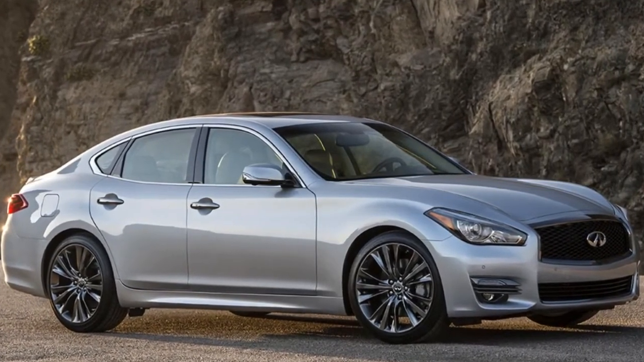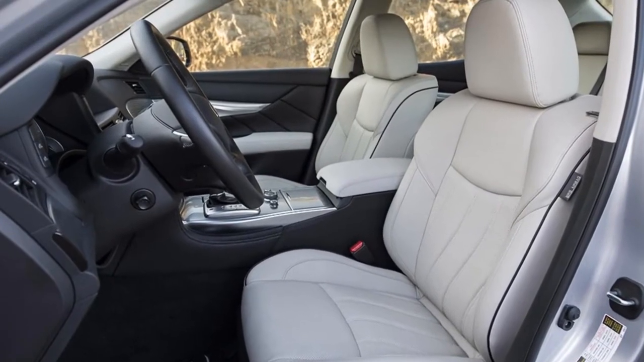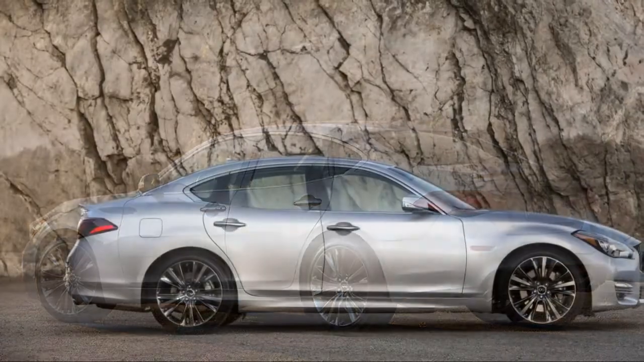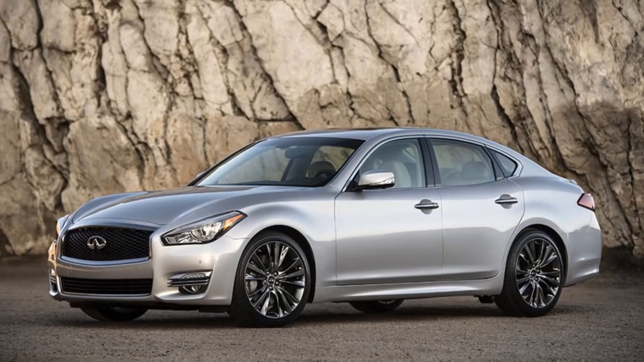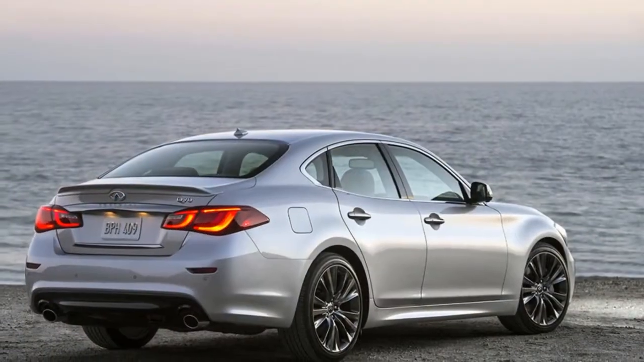Inside, the Q70 wraps its occupants in traditional Infiniti luxury amenities, including a long list of standard items that cost extra in many of the Q70's competitors. A backup camera, intelligent keyless entry and start, and heated front seats can be found in even the most basic model, with several attractive option packages further helping flesh out the Q70's features.